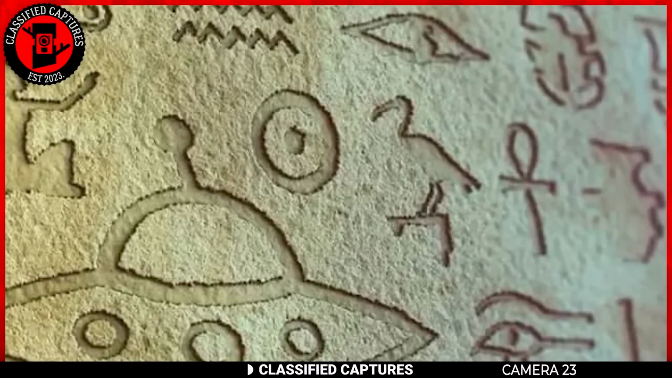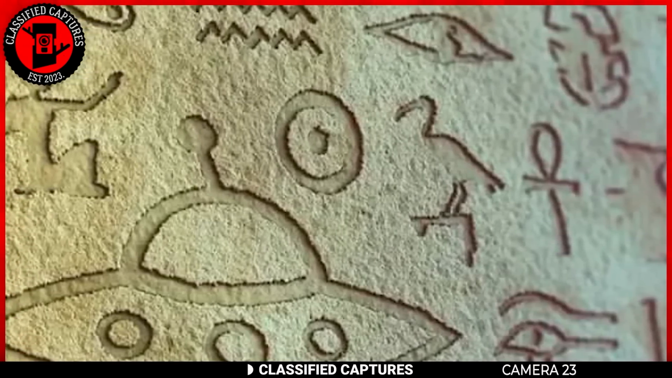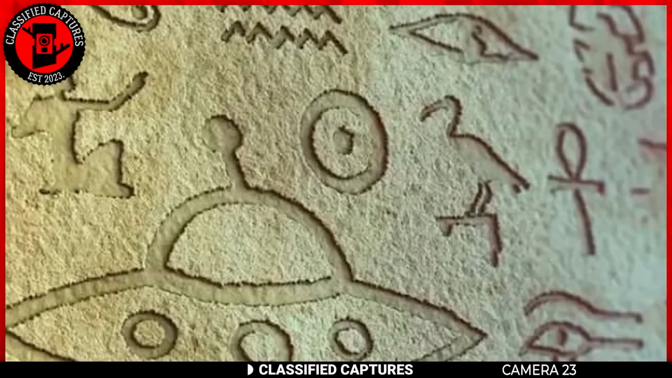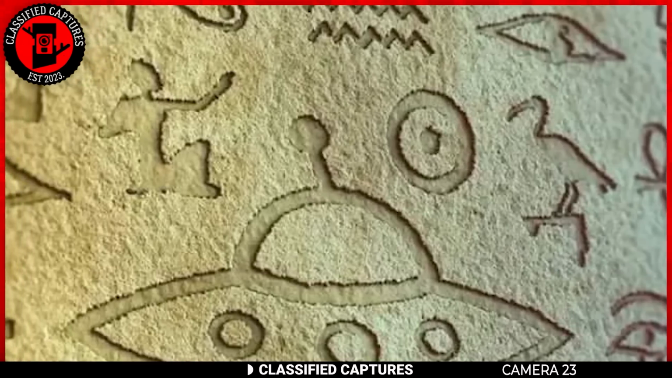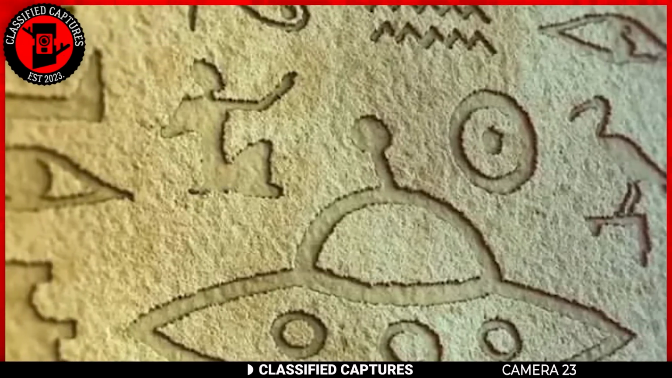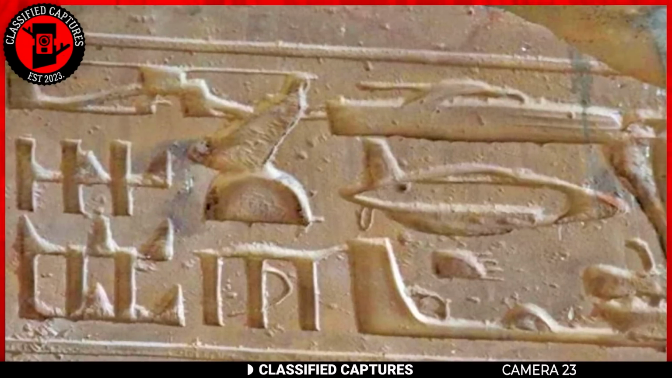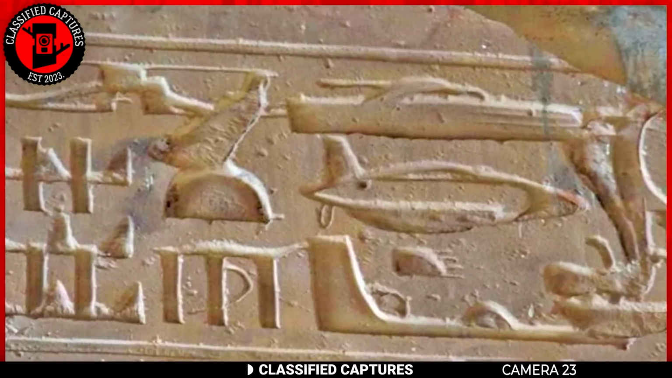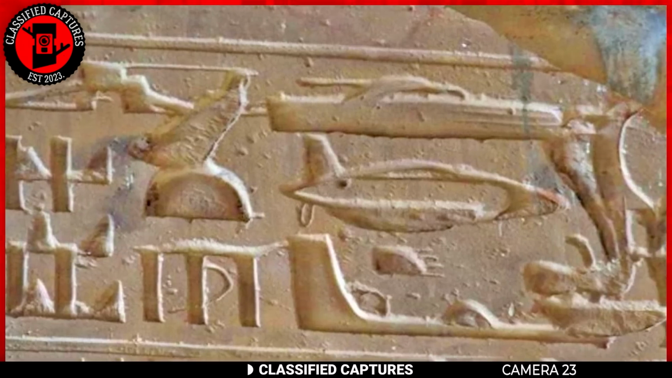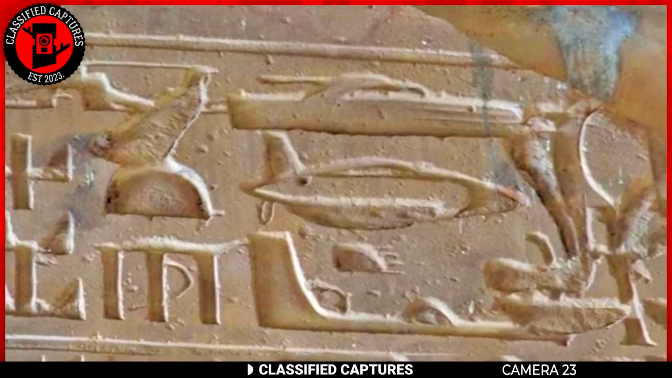However, some argue that these drawings are proof that the ancient Egyptians had access to advanced technology or were visited by crafts of some sort. If this is true, then it would suggest that the ancient Egyptians were far more advanced than we previously thought. Some researchers have even suggested that the ancient Egyptians may have had access to some form of anti-gravity technology, which would explain how they were able to construct such massive structures at the pyramid.